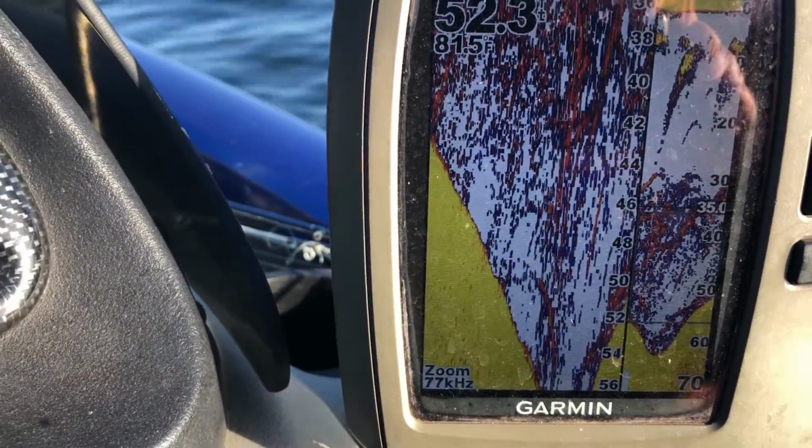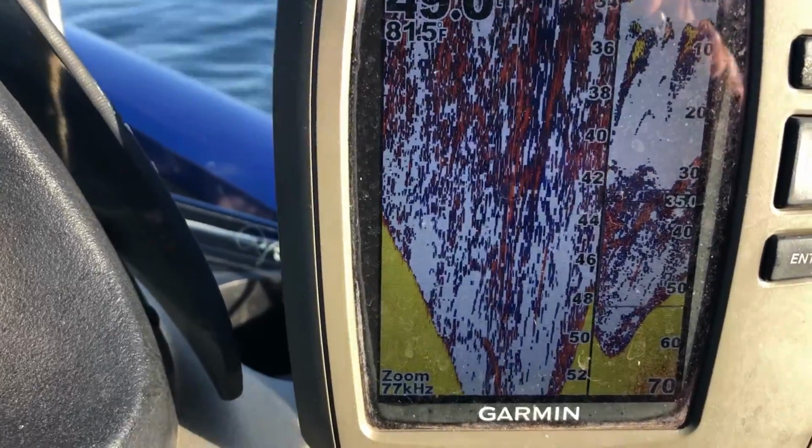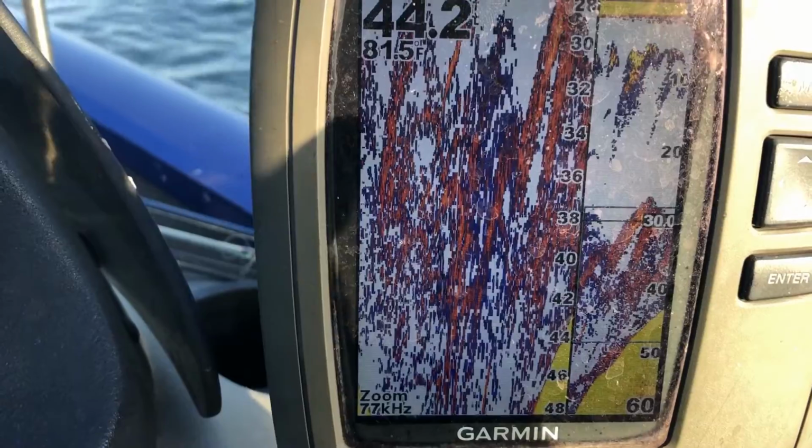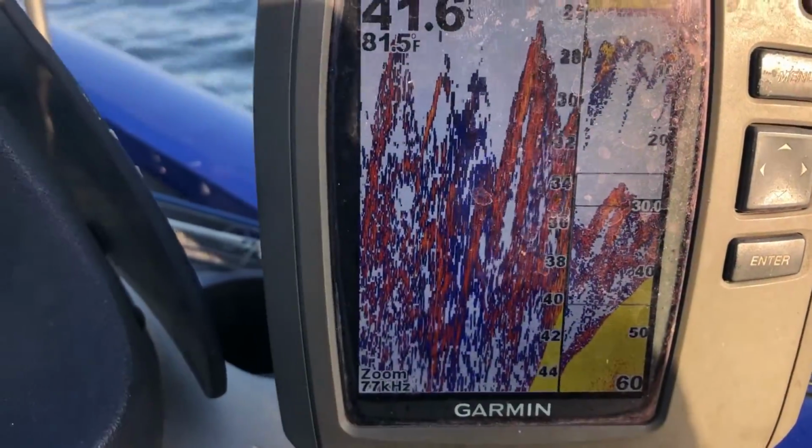But anyhow, we're going right back up the ridge. And what I do is I'll get up on the ridge, and it starts dropping off the other side, and I'm running out to the end. That's where I fish.